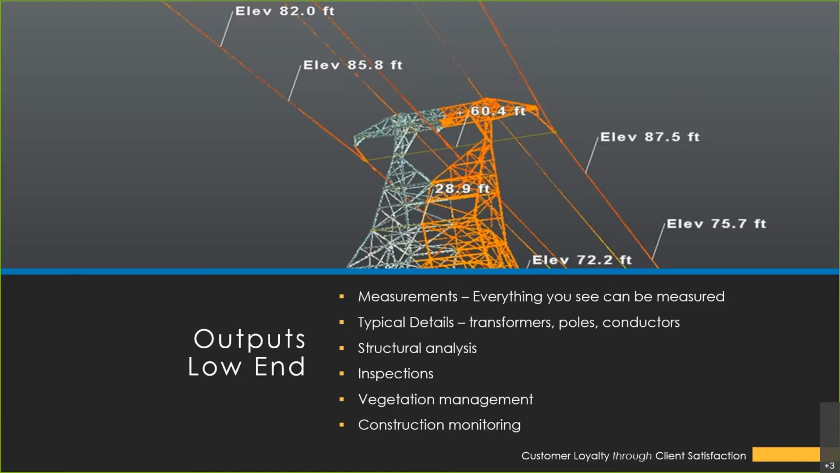Also, there are applications for vegetation management. If vegetation is encroaching on your substation, LIDAR can help document and mitigate that. And again, construction monitoring. If you need to monitor stockpiles or if you want to see progress of the substation, LIDAR is a good application just for monitoring purposes.